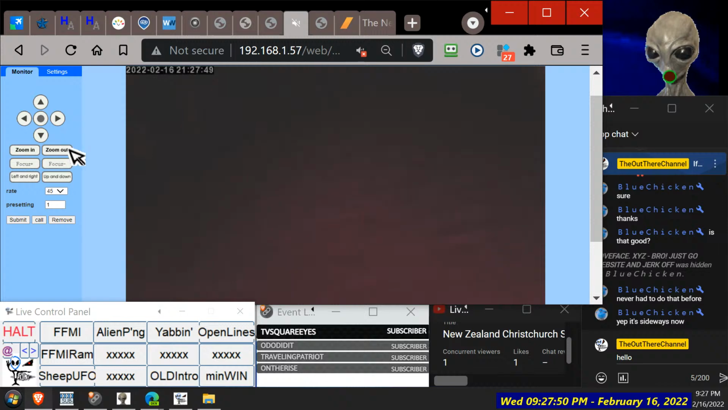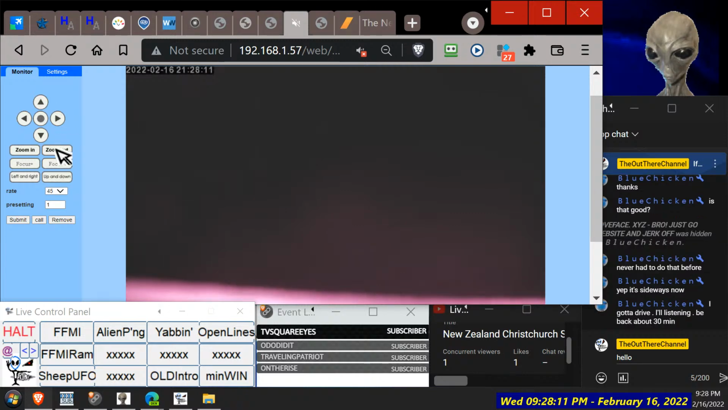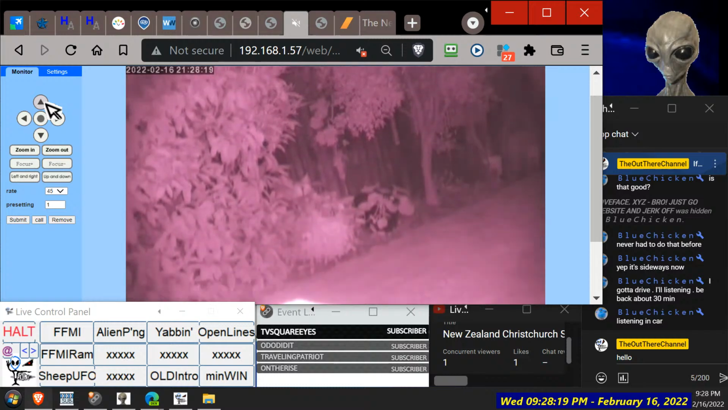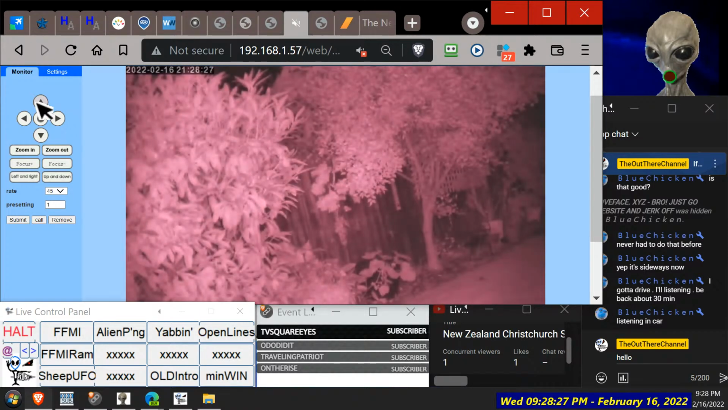Why can't we see anything there? What's happened? Is that the back of the seat? What's going on? Why won't it go down any further? Something happened there. Oh, definitely something's going loose, I think. It should be steady in the box.